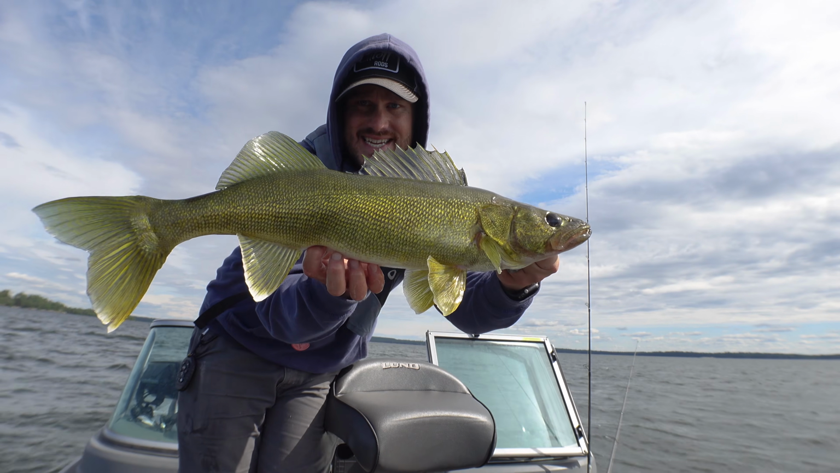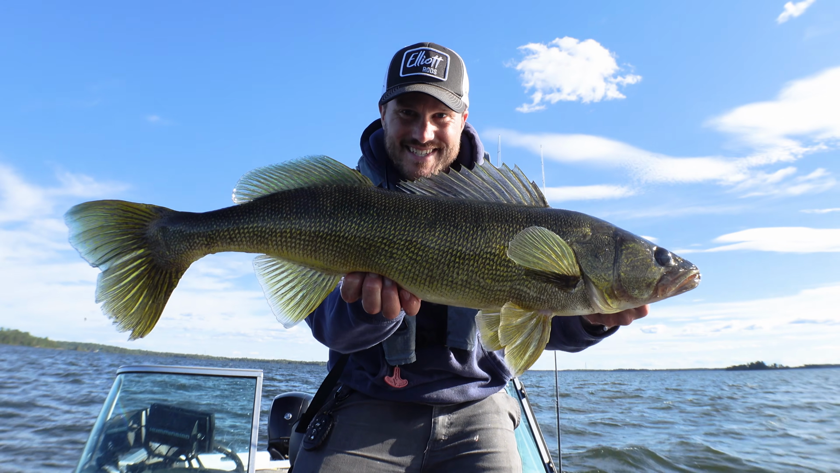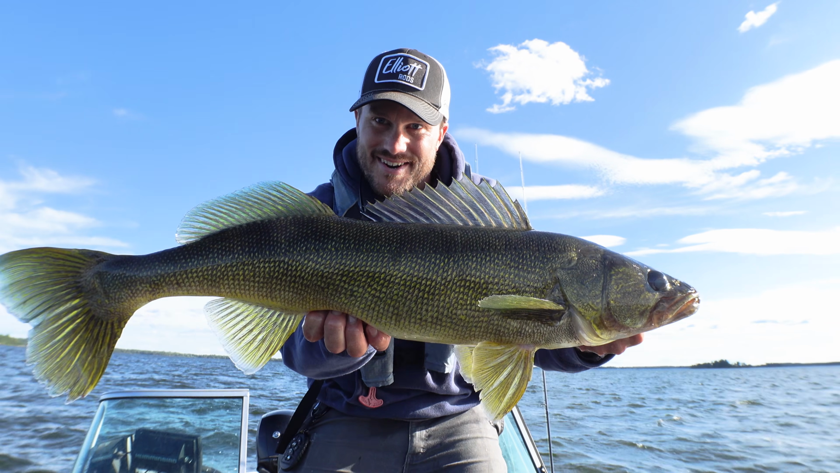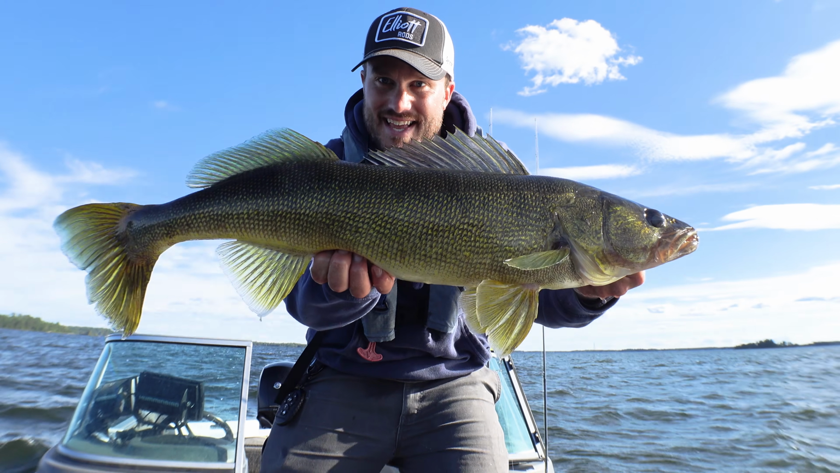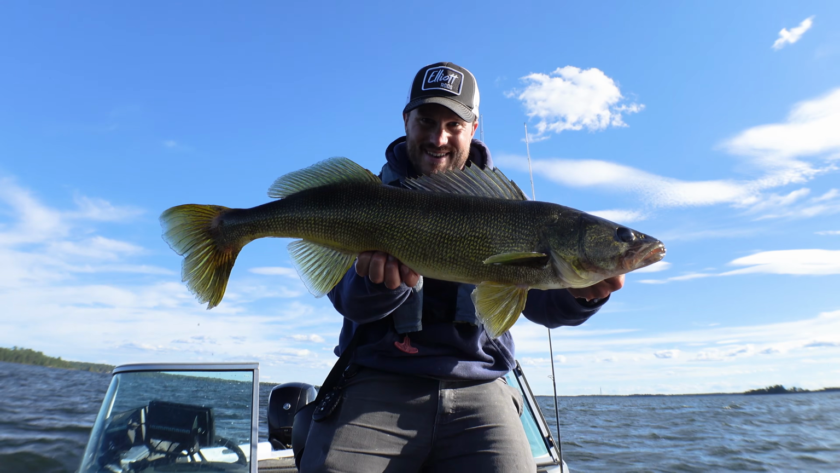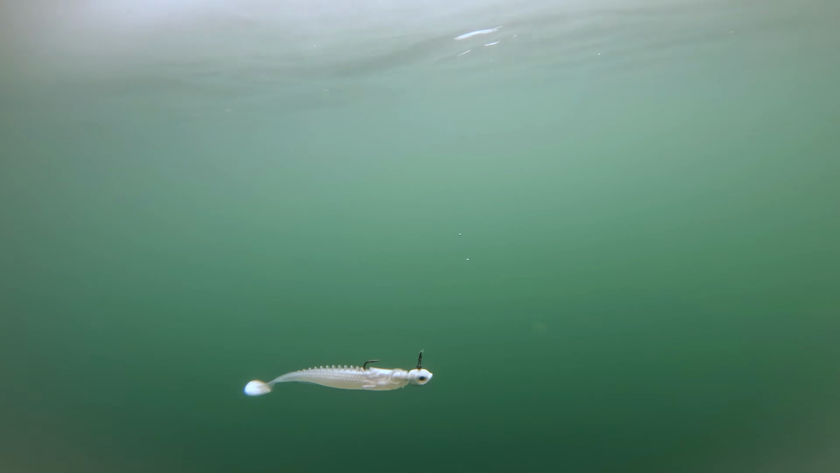Another 27. Well, of course, turn the camera off for one second and stick a dirty 30 right on the nose, at 30 inches. Had to hand land this thing because I didn't have my net, but wanted to at least show it off. That was again on that big swim bait.